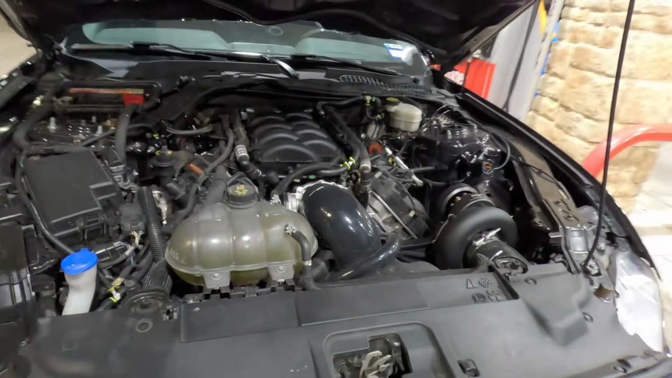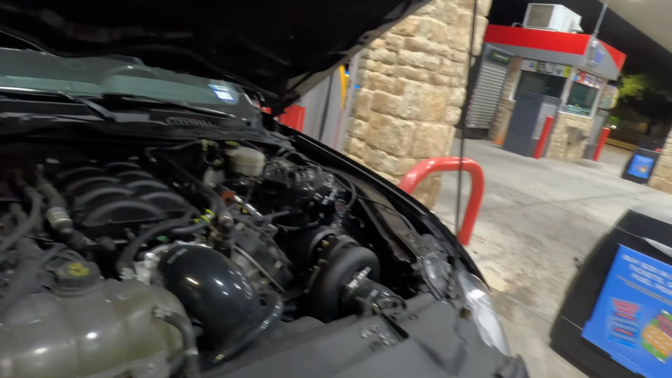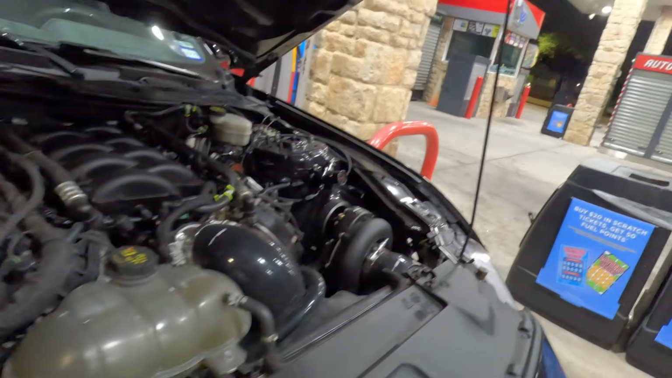Stock trans and everything like that? Stock trans, just oil pump gears, crank sprocket, and that's it. So you got the oil pump gears. Oh yeah, 100%. That's good. Otherwise, I would have blown up. I mean, I still got stock oil pump on mine too.